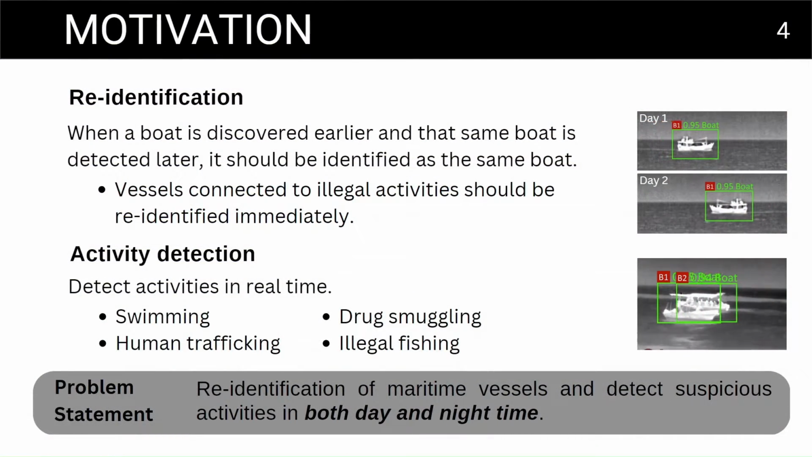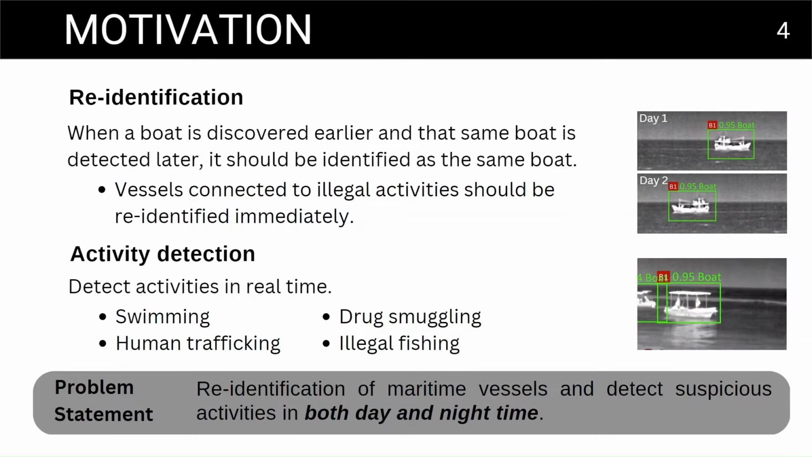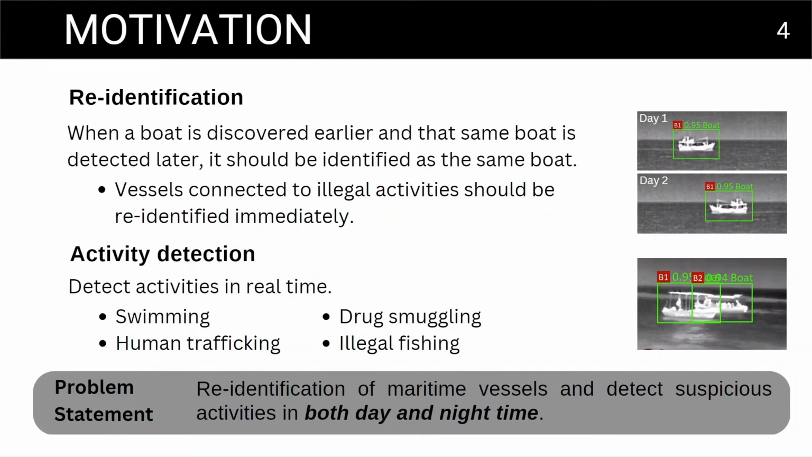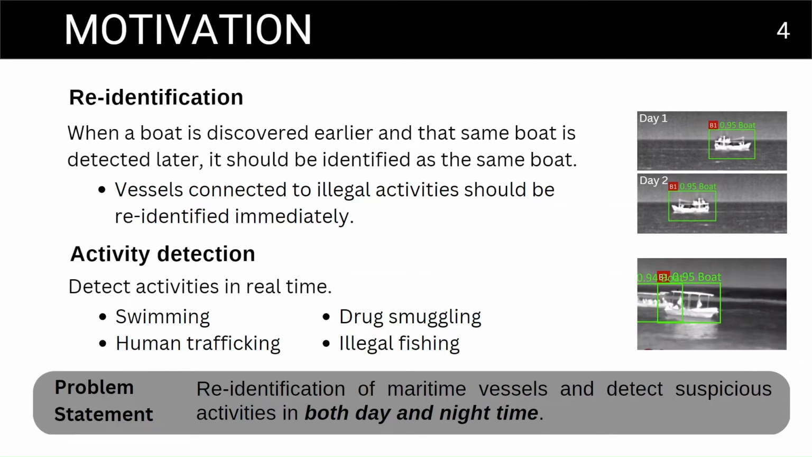So, we identified the need for an automated system with two main capabilities: re-identification and activity detection. Re-identification refers to the capability of identifying the same boat seen on two different days as a single ID. By doing so, we can maintain a blacklist of vessels that are related to the above mentioned illegal activities. Additionally, we have added the activity detection feature to catch new boats engaged in illegal activities such as drug smuggling, human trafficking, and illegal fishing.